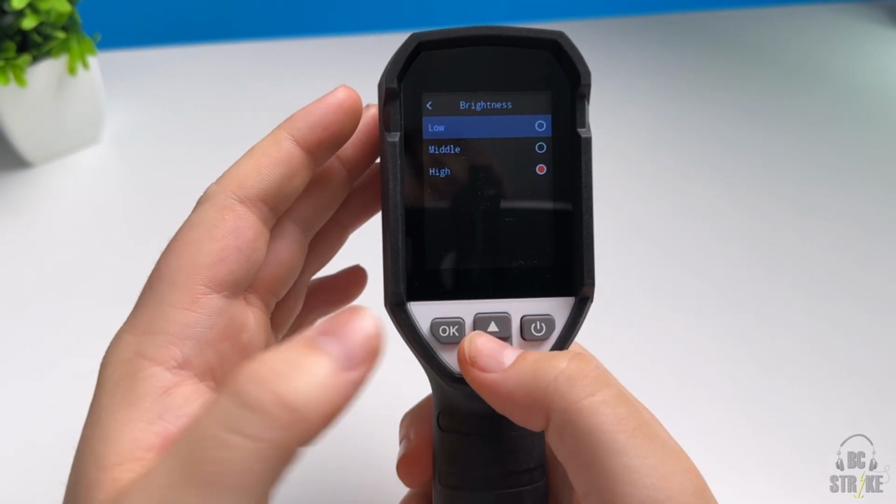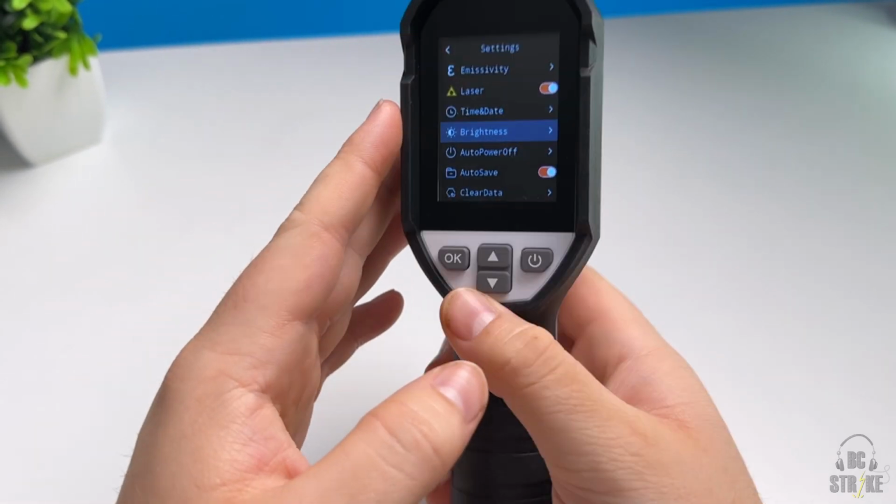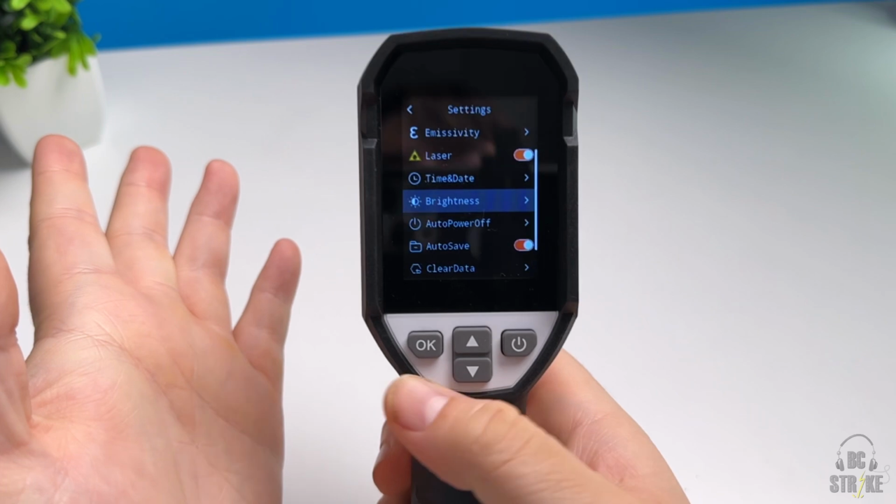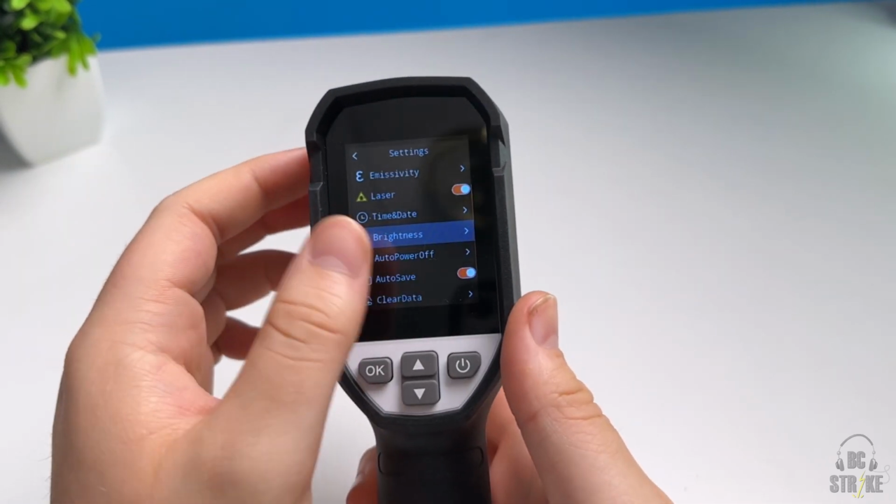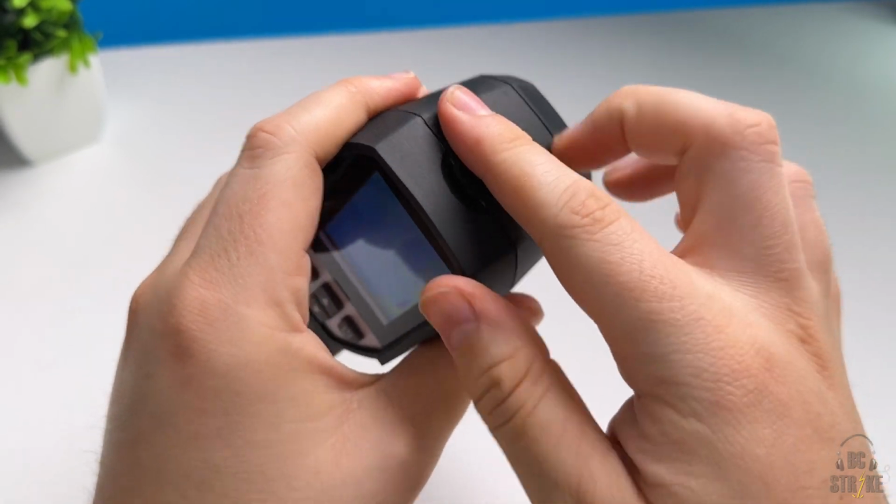The brightness on this thing is pretty decent. So as you can see, we can have it low, middle, and then high. It's not the brightest screen, but it is pretty decent for what it is. Doesn't look terrible. You can easily see everything pretty well. The charging port is right there on the top as well, and it does charge with USB-C.